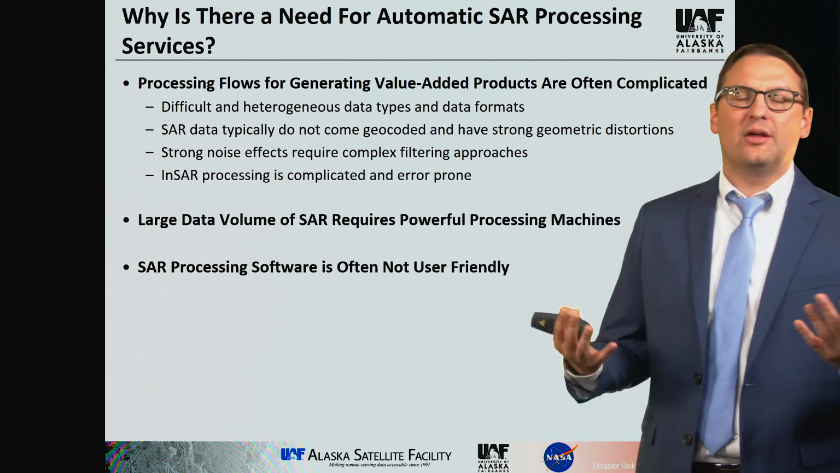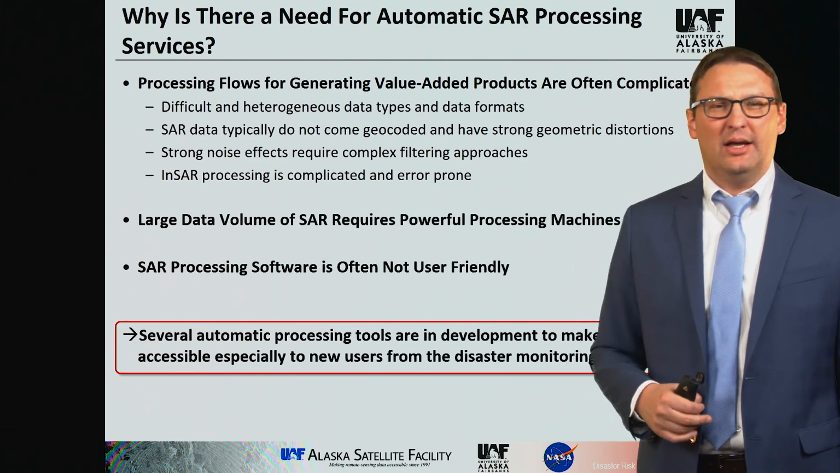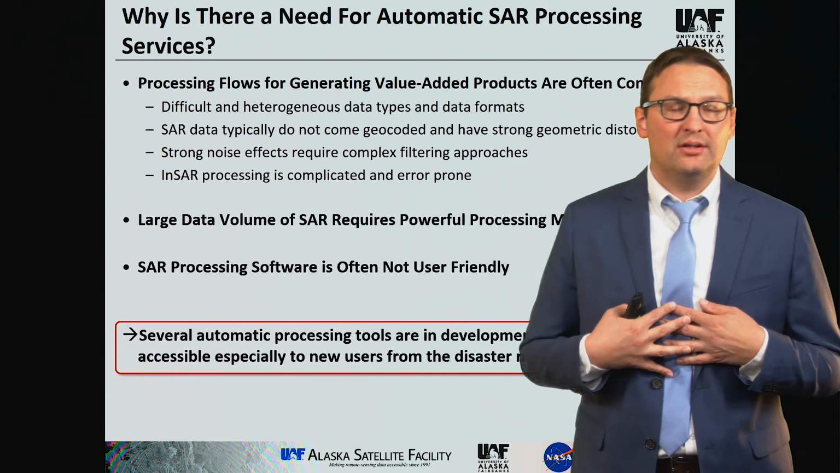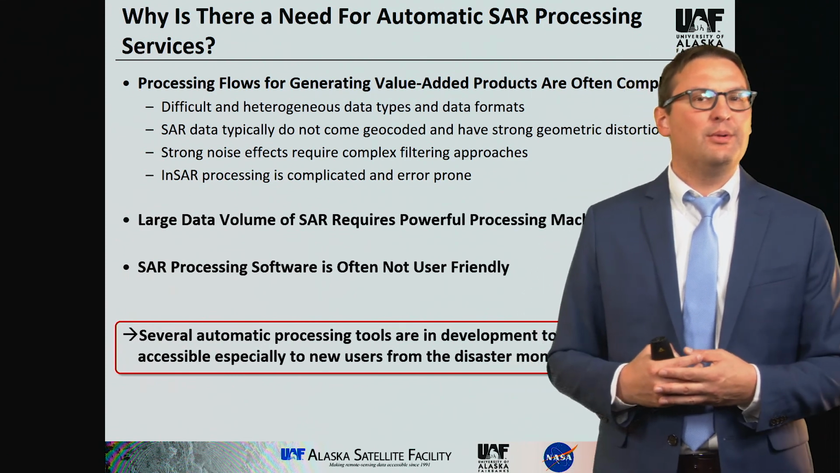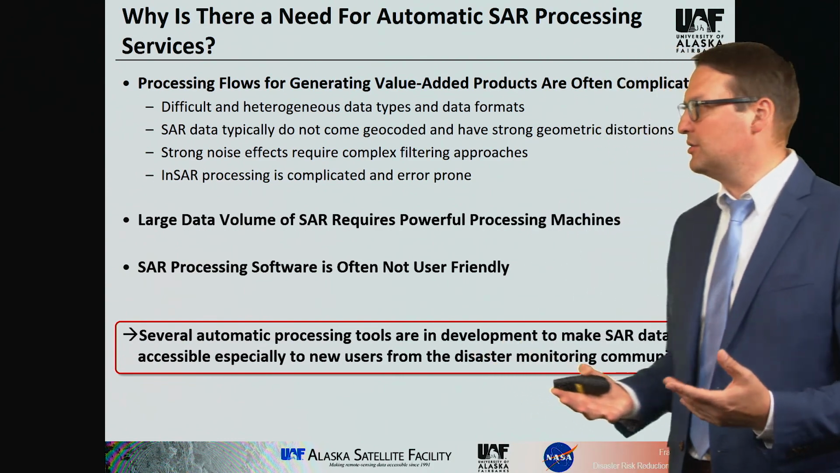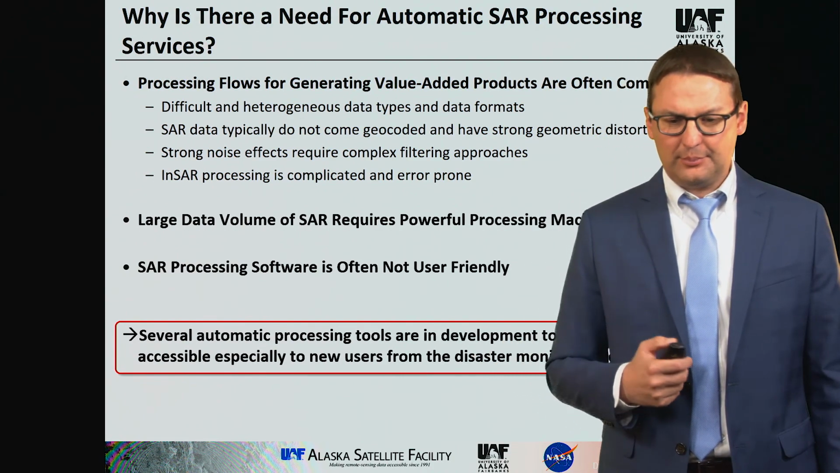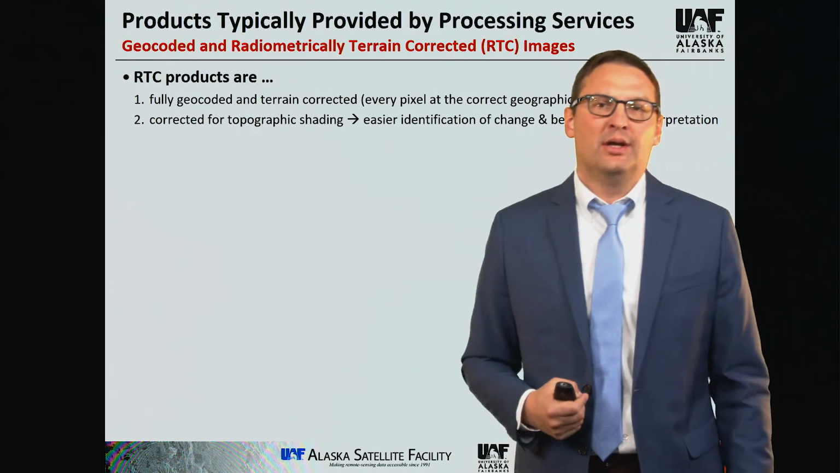So that's another reason why we try to take some of that heavy lifting away from you. And hence, the community, not just us at UAF, but other people as well, have invested quite a bit of time in developing these value-added product systems. I'll show you 4 of those today. So this is why we need those and why those are usually being designed.